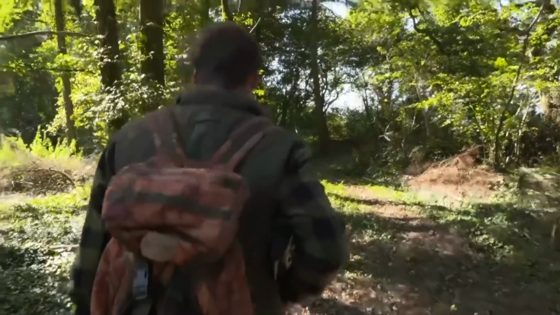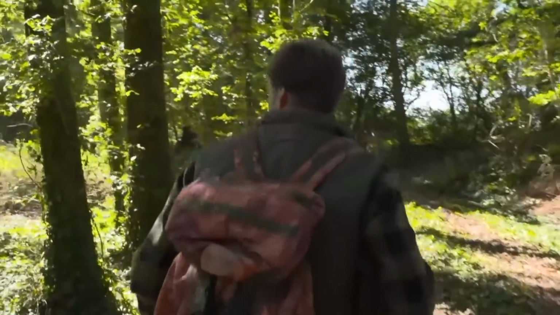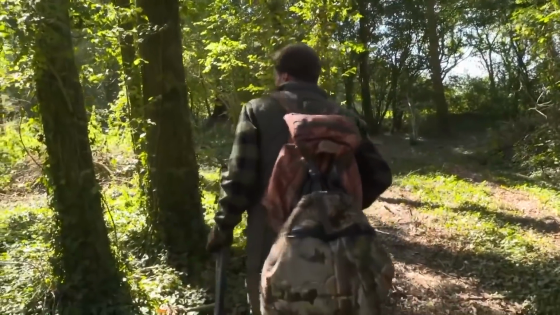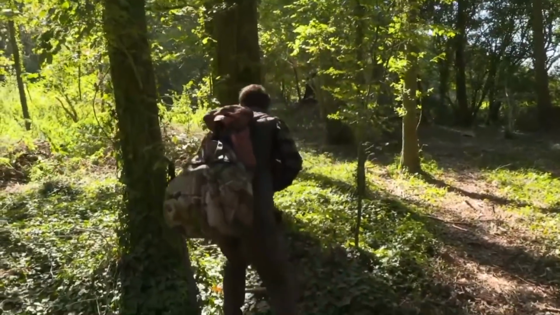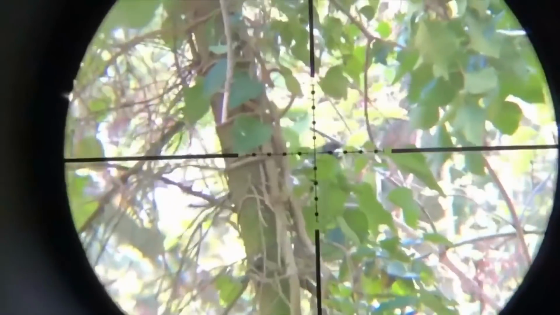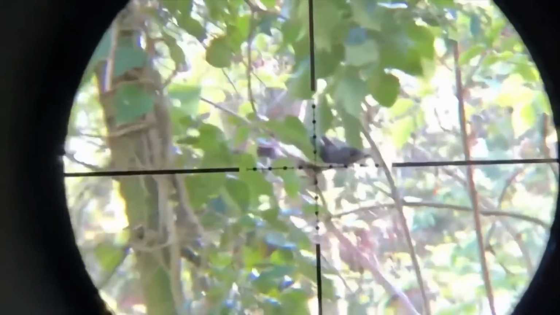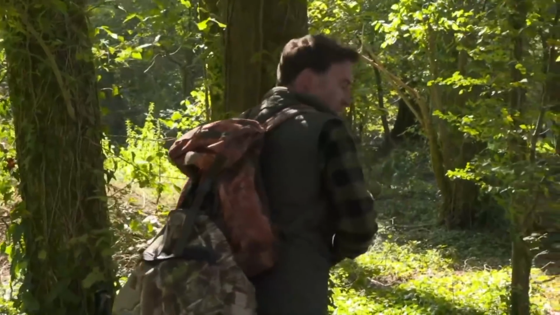There may not be much activity around the pheasant feeders just yet, but it's not long before we get a chance at a magpie close to a stand of oak trees. It's down.